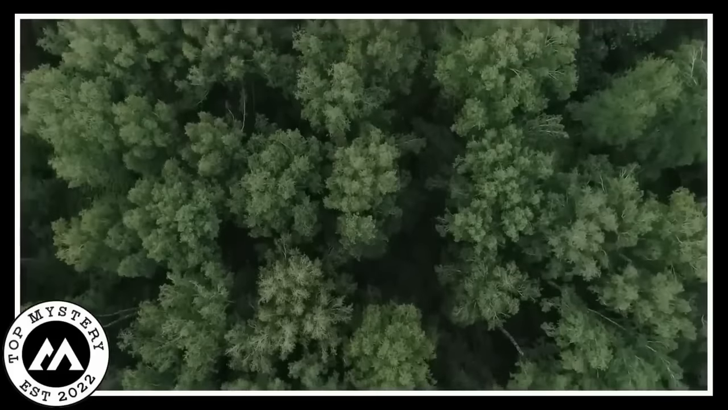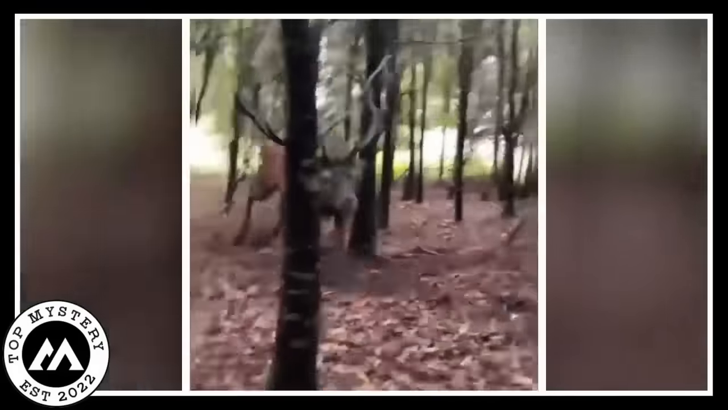In those quick moments, the forest told us its stories, and the deer's jump was like a dance with the wind, a magical show right in the middle of nature.